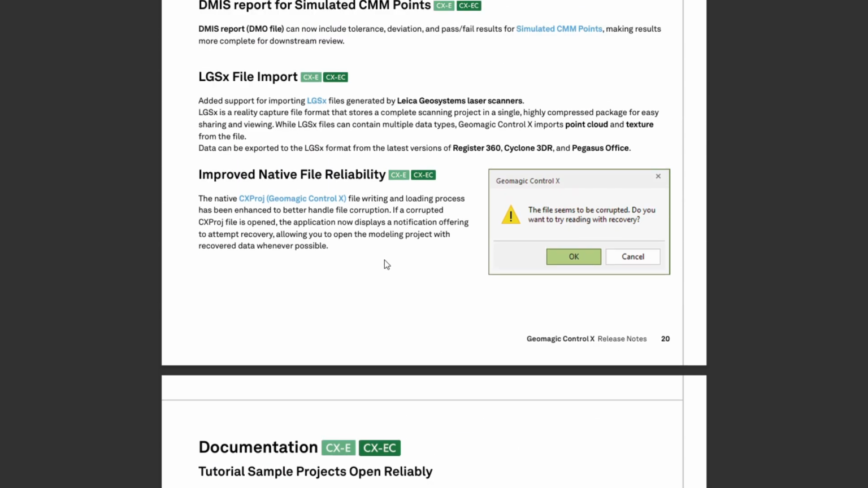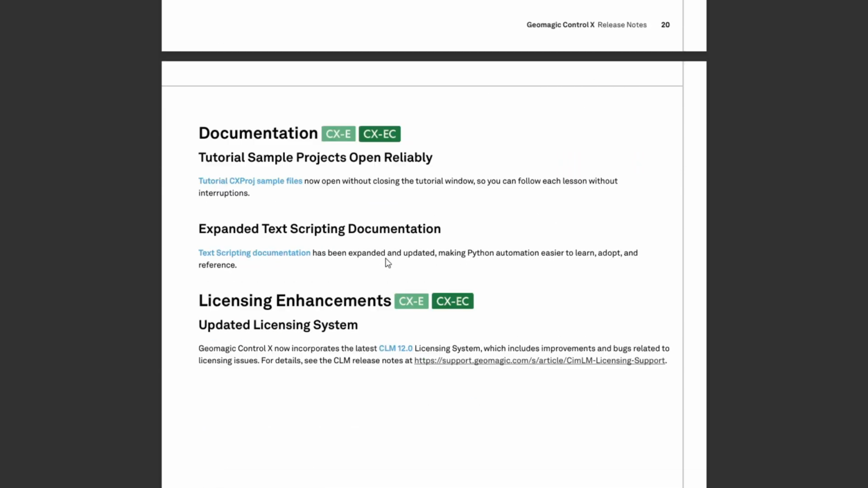We also have the ability to open up Control-X project files that may have crashed or had some problems in the writing. You can now open them up and read them with recovery, which again, hopefully you never have a software crash, but let's be honest, everybody has in every software, right? It's not just limited to Geomagic, but being able to open it with recovery might save you some lost work as well. So again, really, really helpful. This definitely is a feature that I'm pretty happy is here.